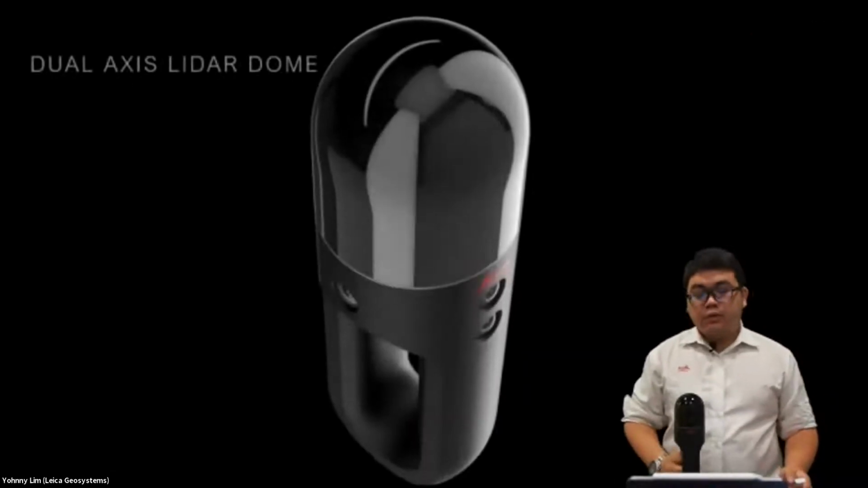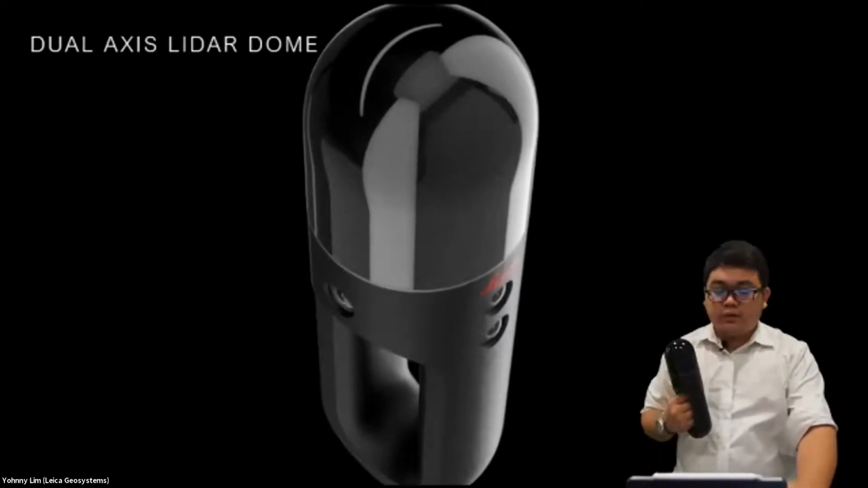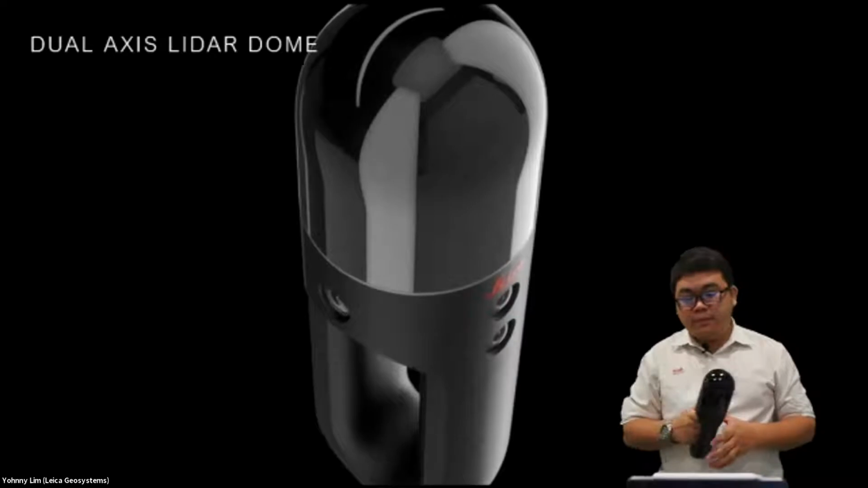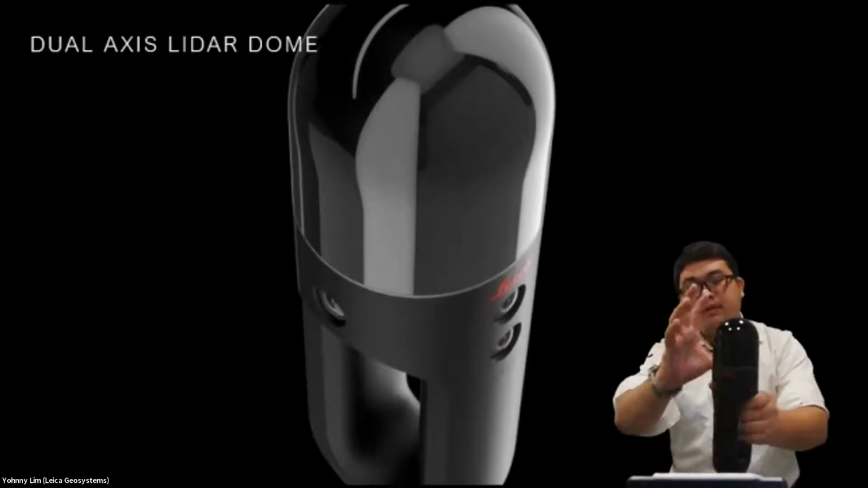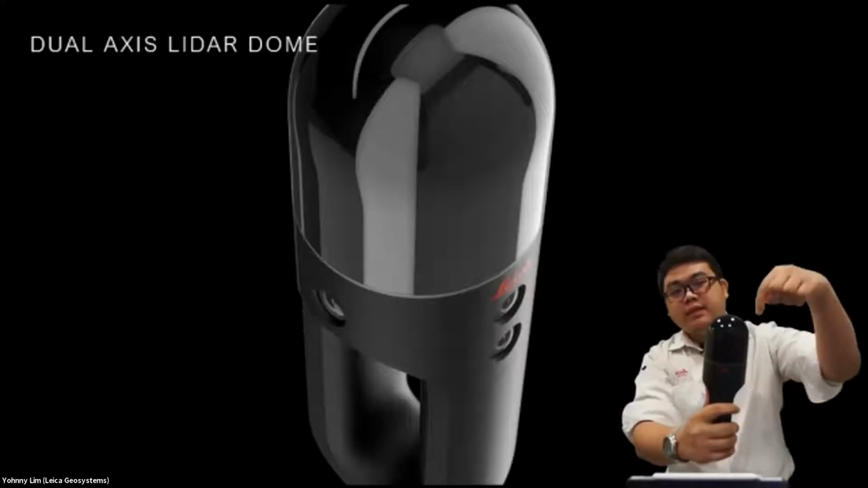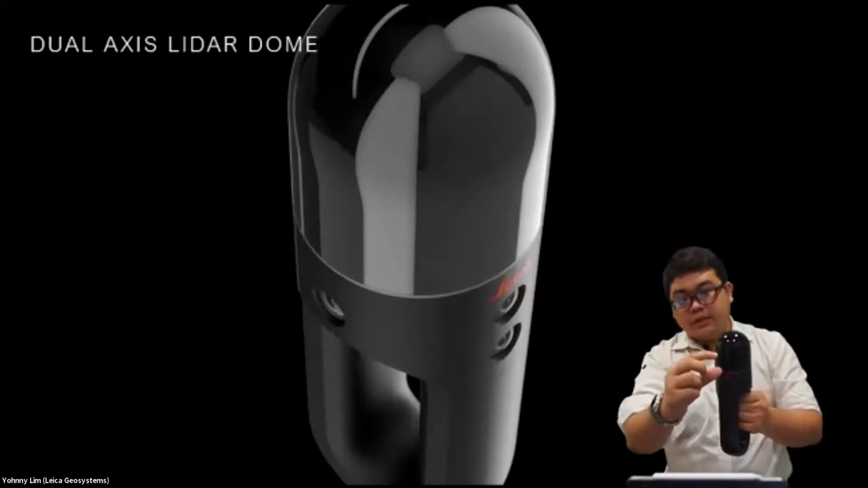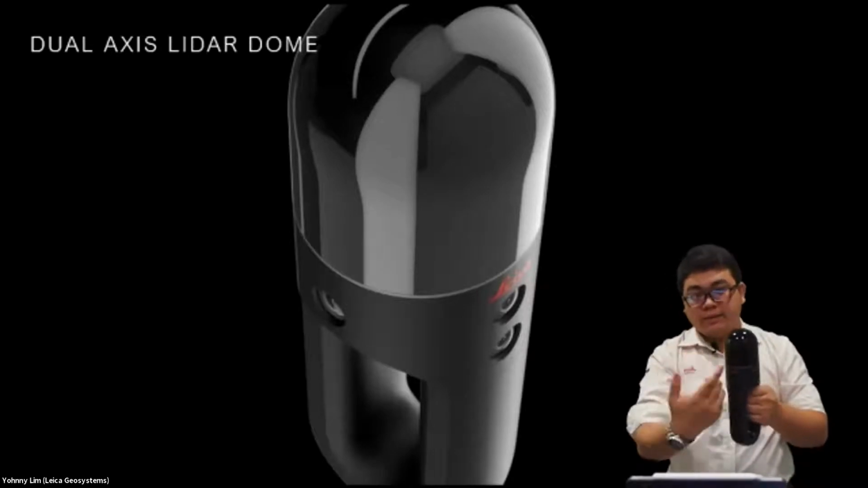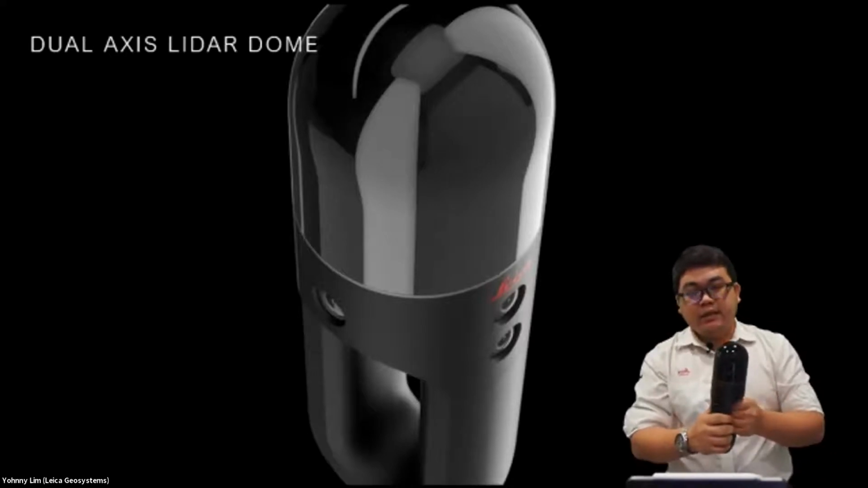Okay. So next we will talk a little bit about the technology that enables the BLK Go to do what it does. On top of the BLK Go, there is a glass dome. Inside the glass dome is one single LiDAR scan head that rotates at both X and Y axis. So we call it the dual axis LiDAR scan head.